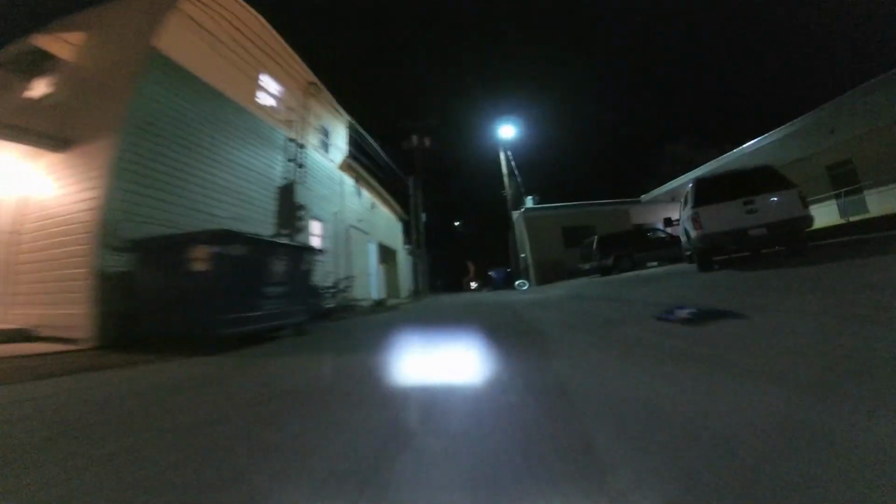It's interesting, that light was absolutely necessary. The camera definitely sees better. It picks up more light than my eyes do. And for all the bumps and things here and there, it was absolutely necessary.